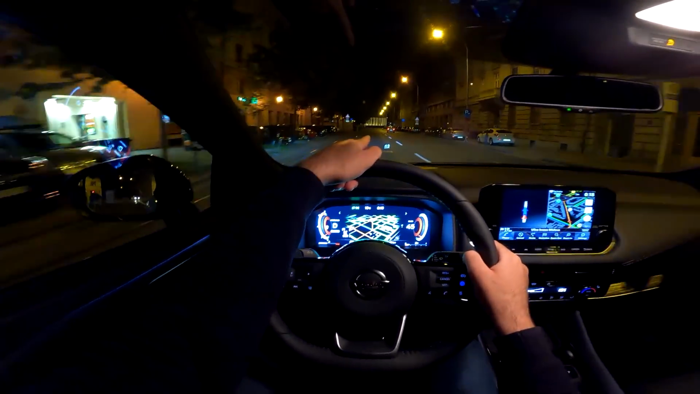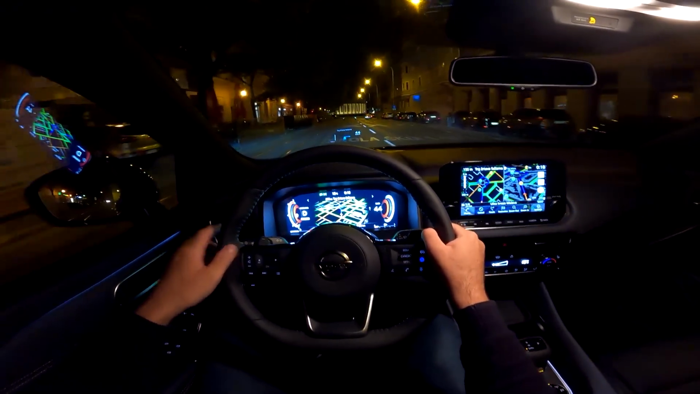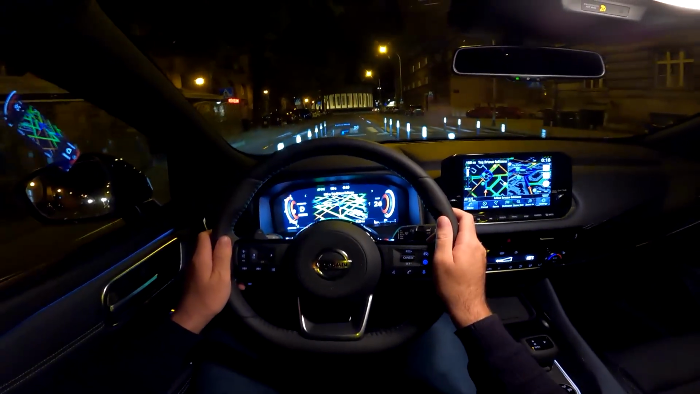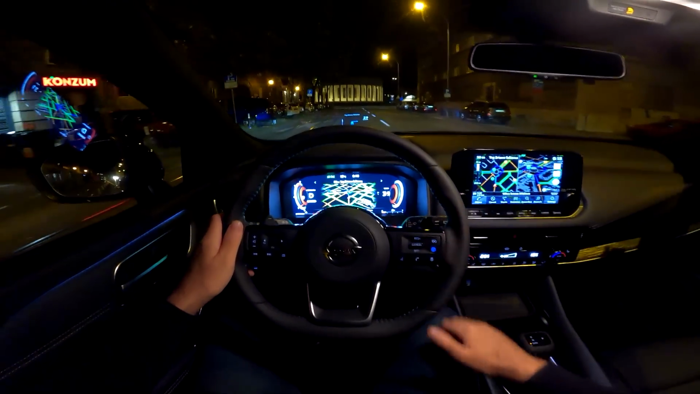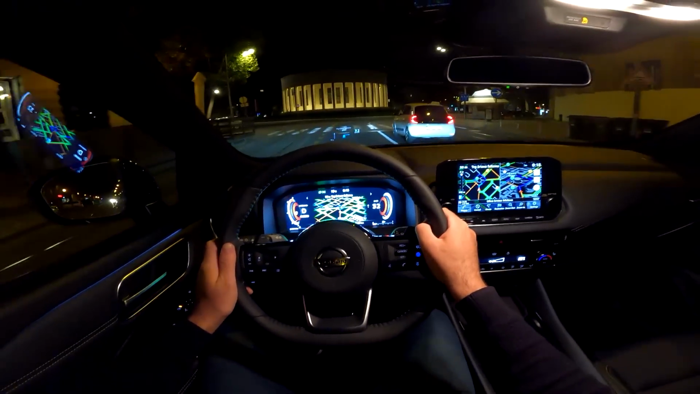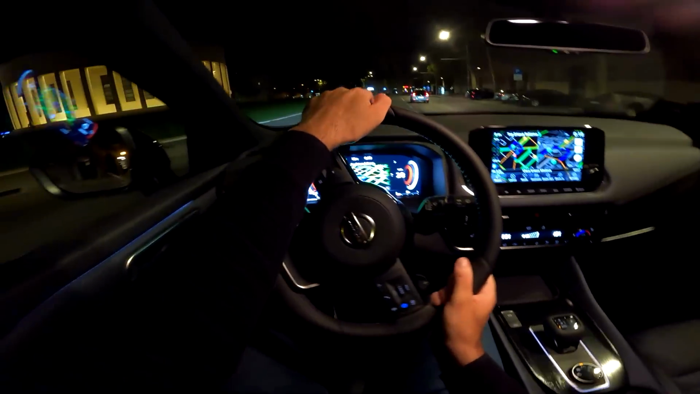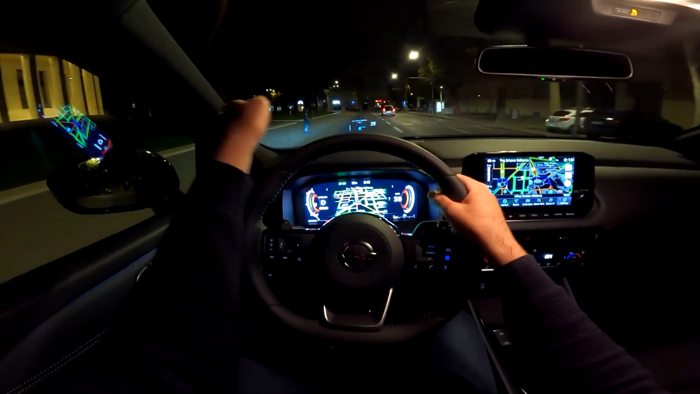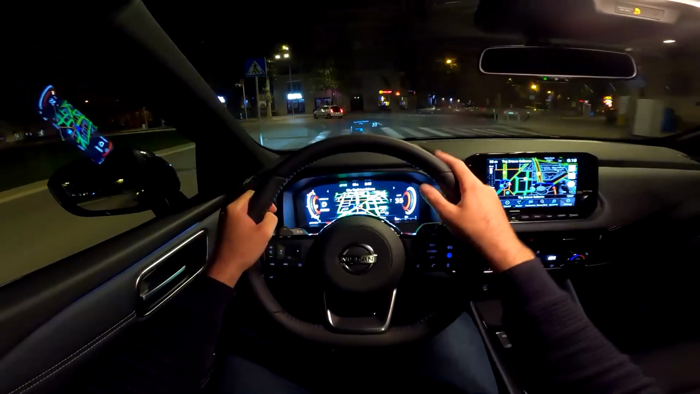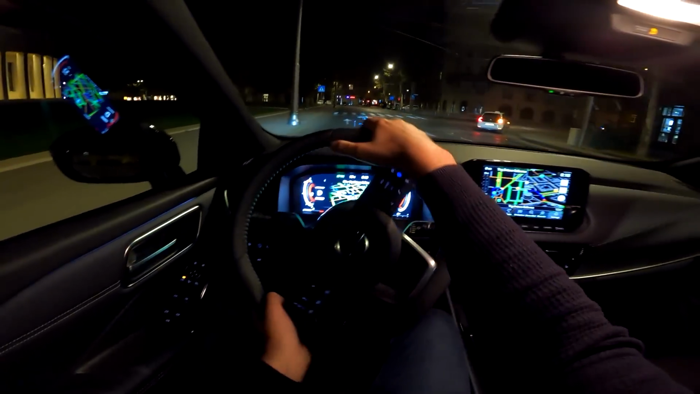Now in front of us, not sure if you can see that on the camera. If it's not seen, I will try to do an overlay and show you how it looks. Basically, it's a 10.8-inch head-up display. It's, I think, the biggest one in its segment, if I'm not mistaken. At least that's what Nissan claims, I think. And you have a bunch of information in front of you. Arrows that show you where to go. You have the speed. You can also get the speed limit. And the name of the street you are on.